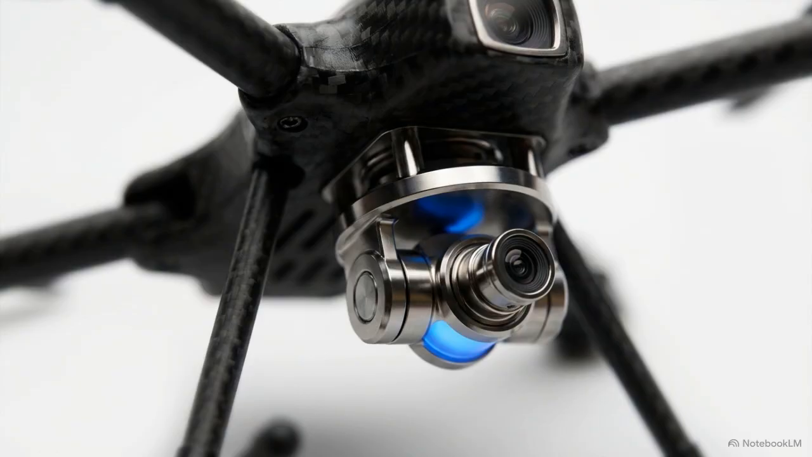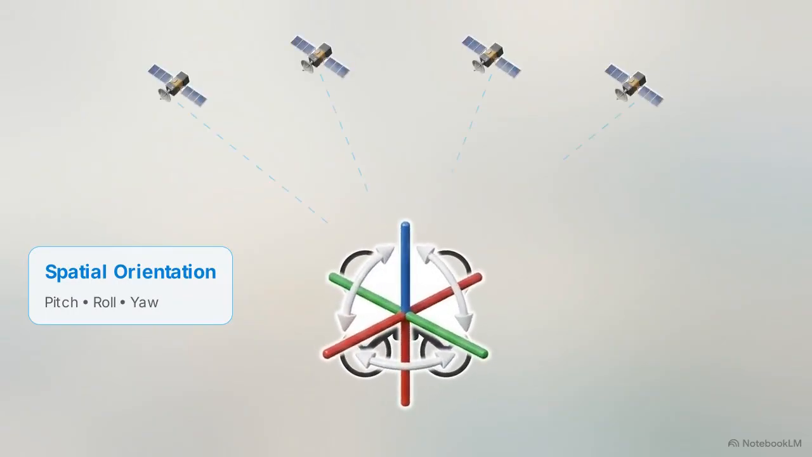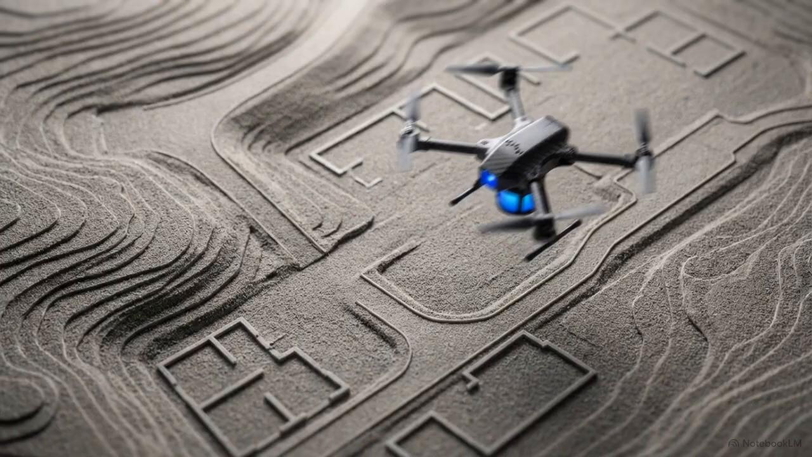Firing lasers is only half the equation. To build a reliable map, the drone must know its exact spatial orientation, relying on a high-precision positioning system called RTK, or Real-Time Kinematic GNSS. This datasheet outlines the results of that positioning. Looking at the crosshair icon, RTK-enabled LiDAR produces dense point clouds and digital elevation models with an absolute accuracy of 1 to 5 centimeters. It captures this precise data at an astonishing pace.